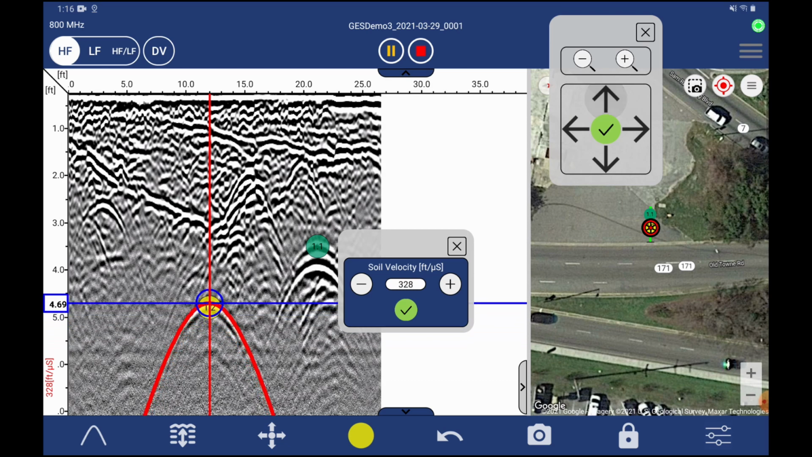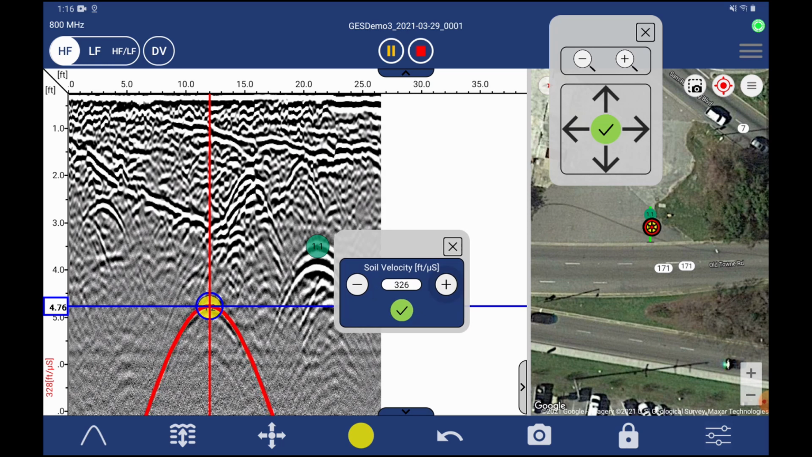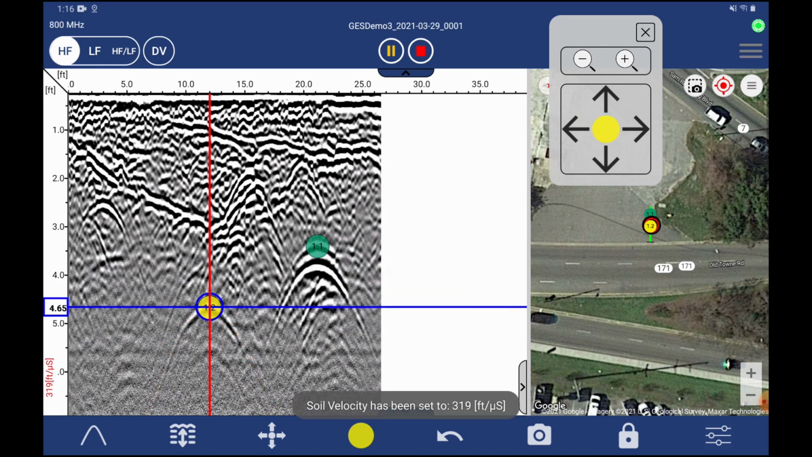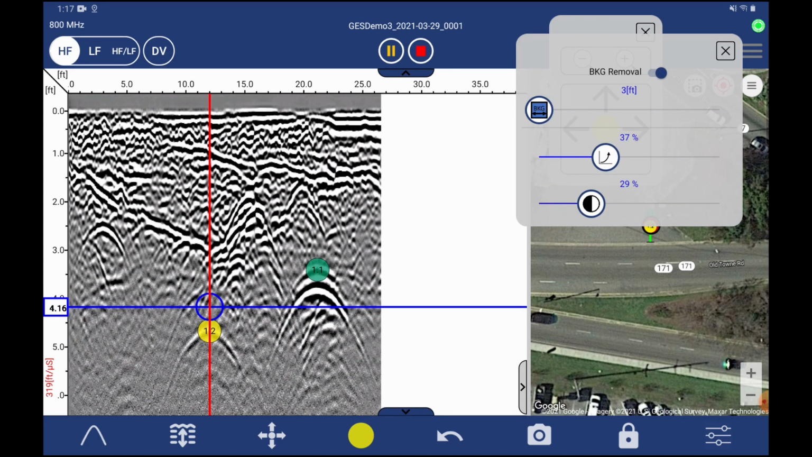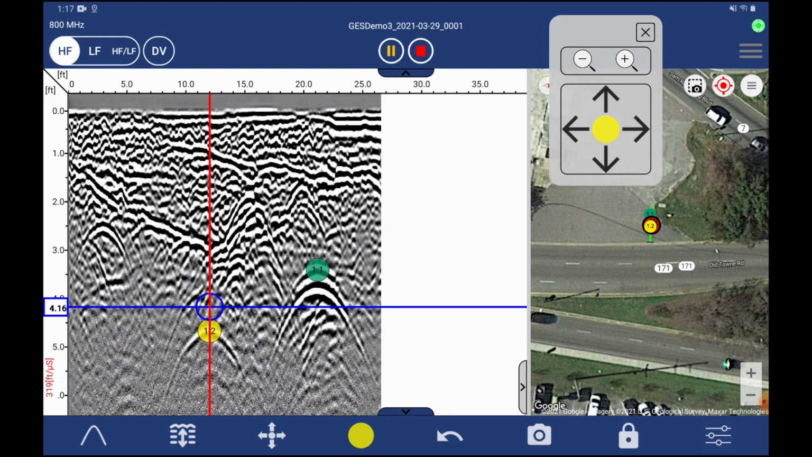Next, I'm going to do a quick hyperbola match just to make sure our depths are correct. So you can hit that plus and minus in that box to widen and tighten that hyperbola to get it to match what we see on the screen. Once you're ready, you hit check and you see the depth calibrate on the left side of the screen. And they change a little bit. So we've got our contrast and our gain functions here, as well as a background removal. And I'm going to go ahead and keep on scanning.